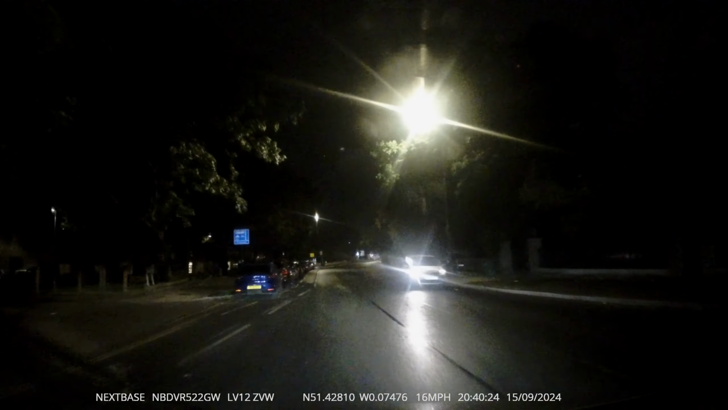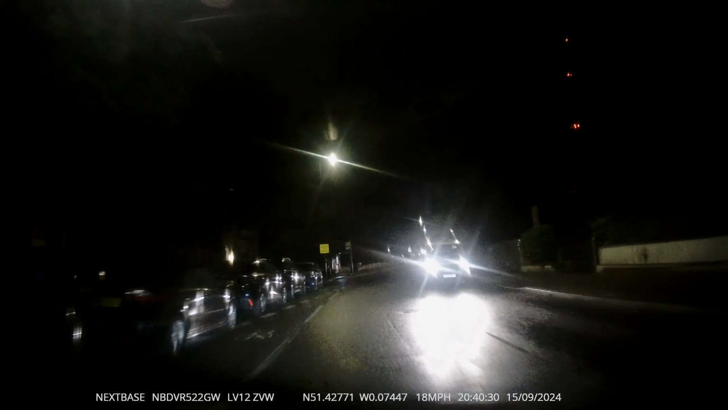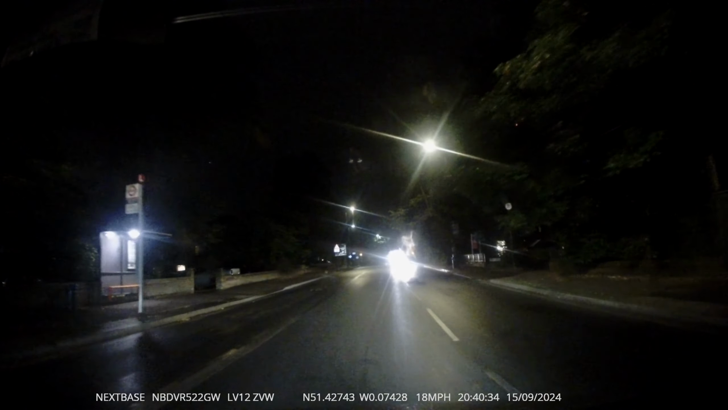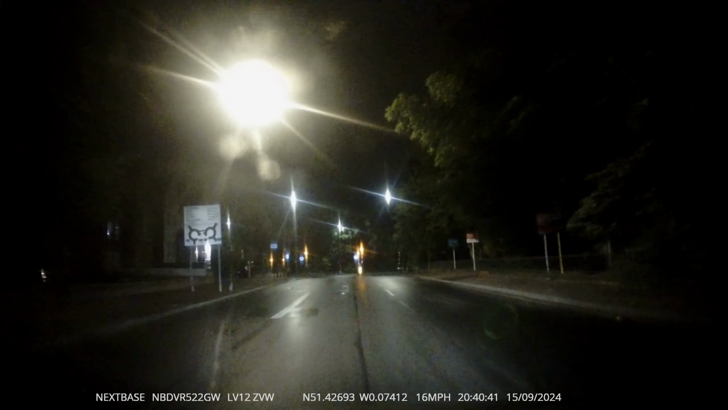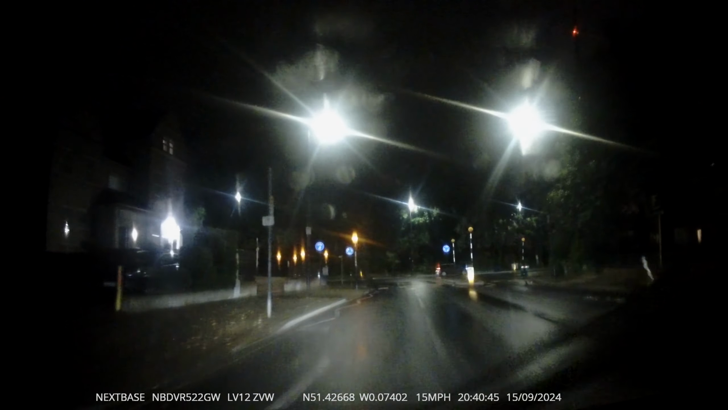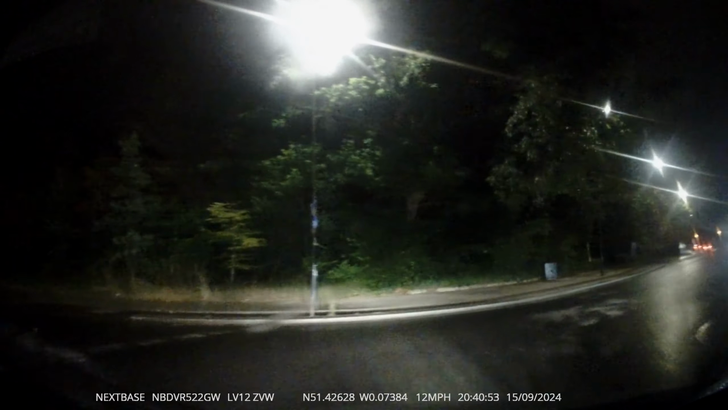Bus lane, cannot use it. Not open for operation. Put the wipers on. Now the roundabout here, it's a double one. It's left lane, signal left. Cancel the signal. I'm going to turn right at the roundabout. Now I don't know if you noticed on the road markings, you can take the left lane to turn right also. You can.